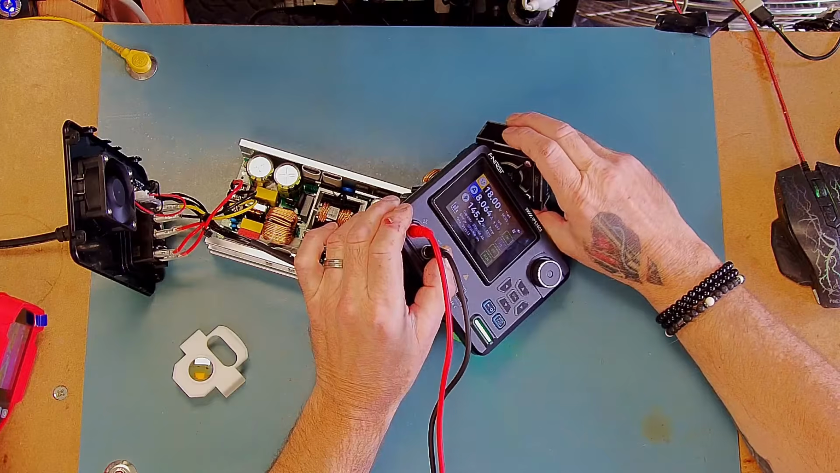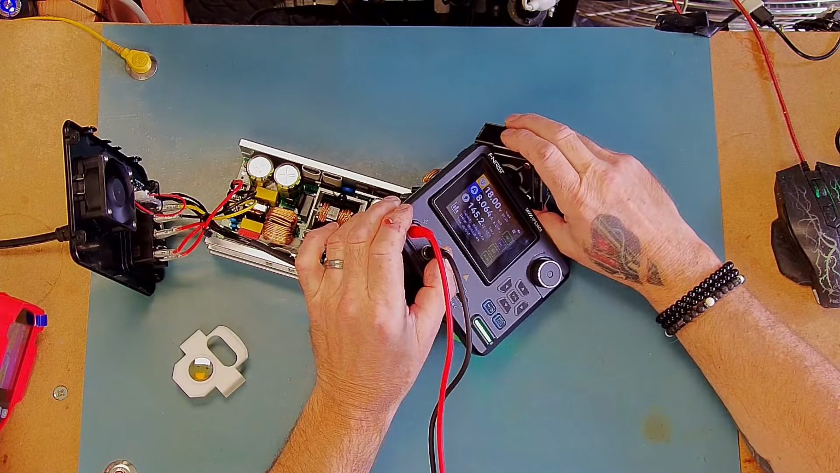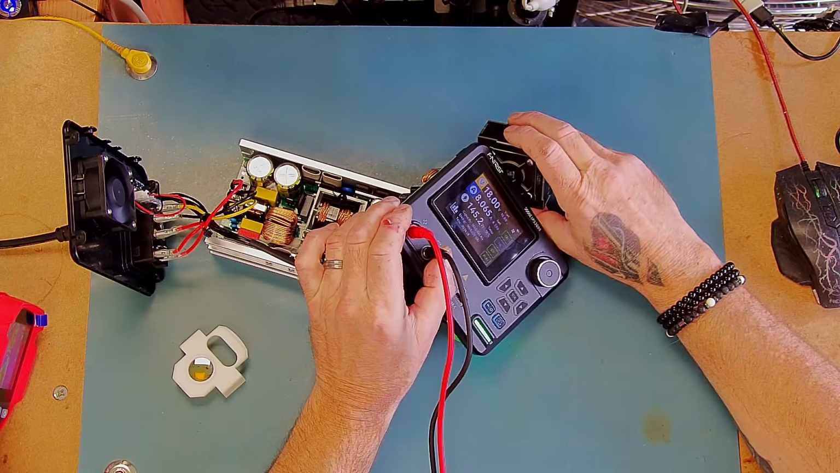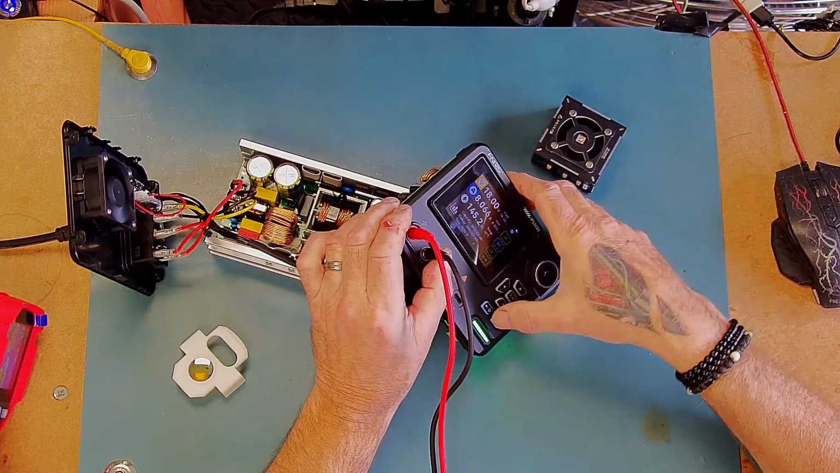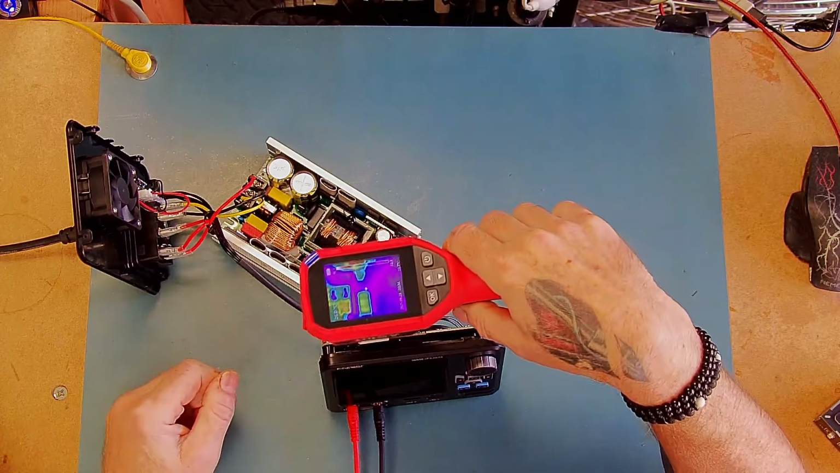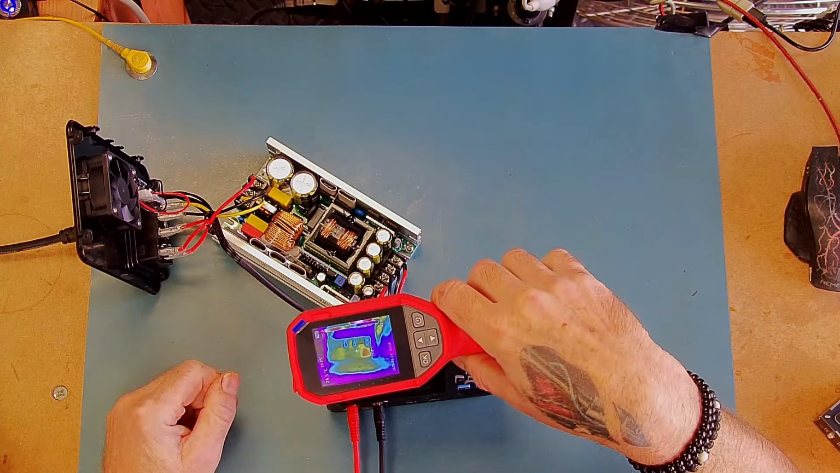Okay, 50 degrees. Fan on. Yeah, straight down to basically 40, 39, 38. Okay, so what I'm going to do now, I'm just going to hold the thermal camera over those two